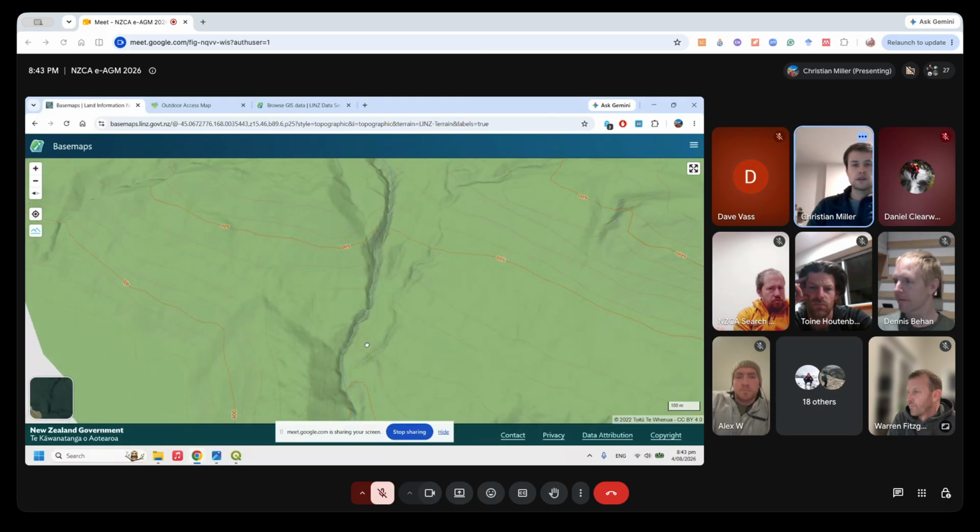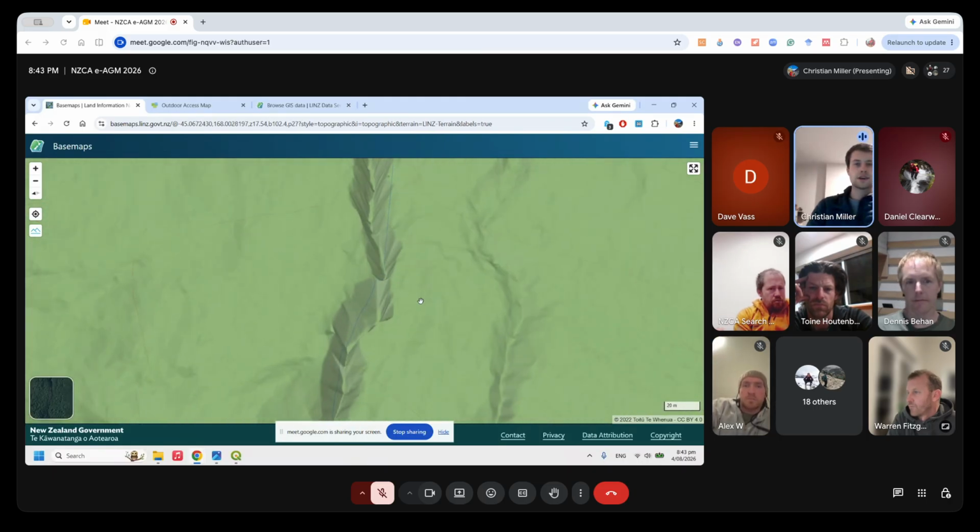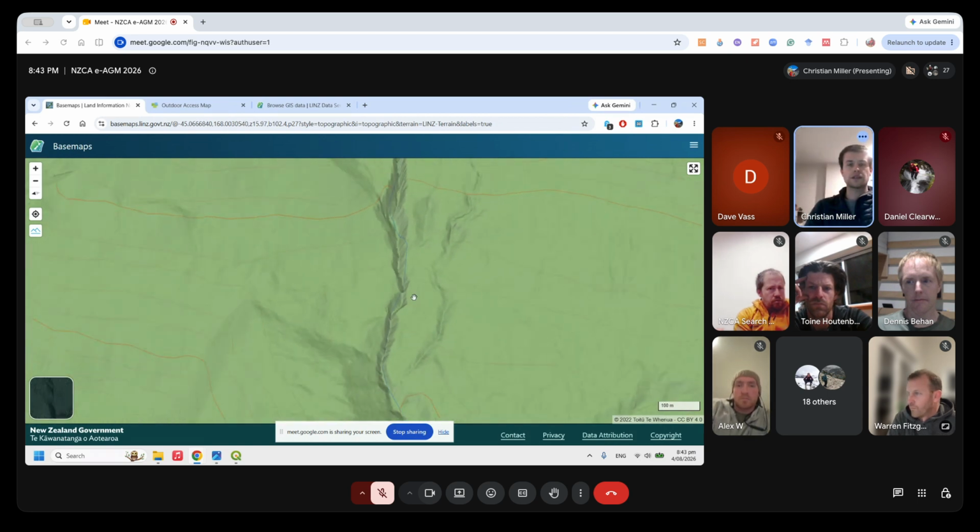You can even see there's a few points where it looks like there's a bridge over the canyon. That's not a bridge, it's just where the sides are so close together that when the model is made, it thinks that the sides are connected.